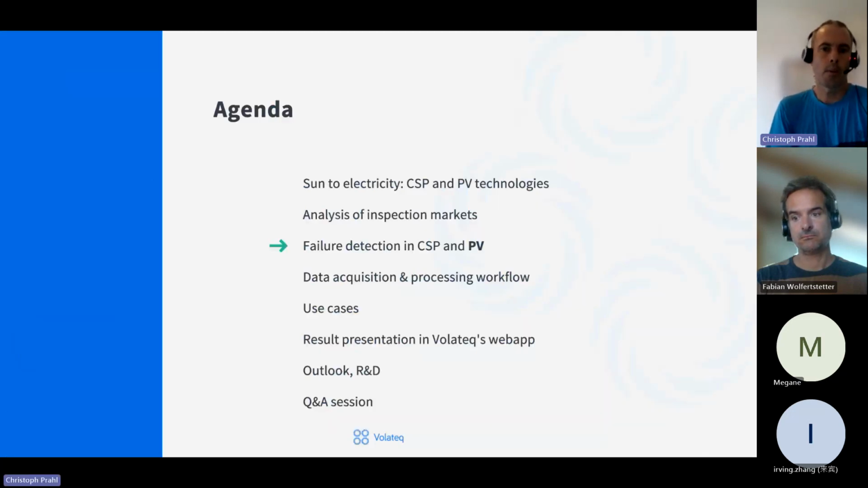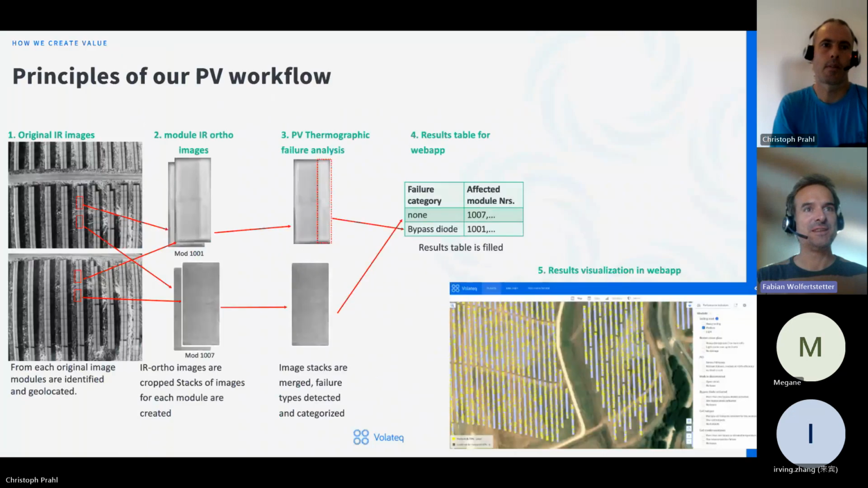So I will hand over to Fabian to present similar issues for PV. Yeah, thank you, Chris. These are a little different, but we mainly use the infrared camera for PV inspection because, as a general rule, if something goes wrong in a PV field, that appears as a higher temperature on the modules, basically. So that is the major rule here.